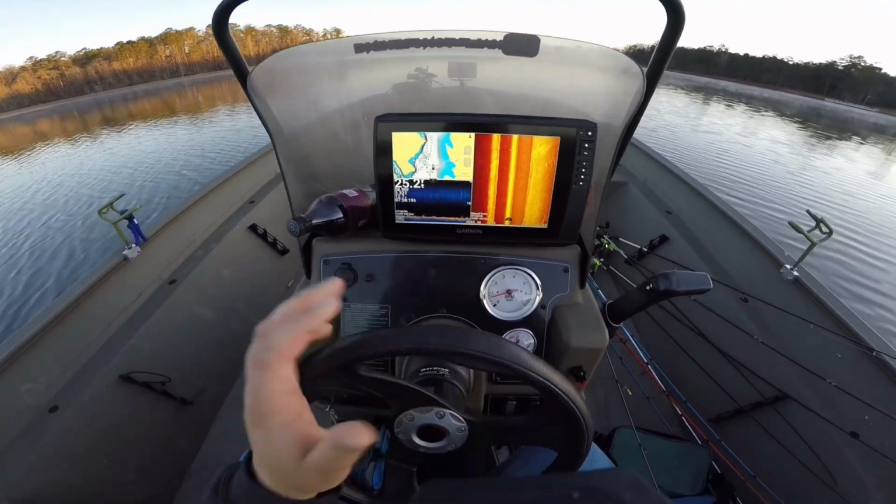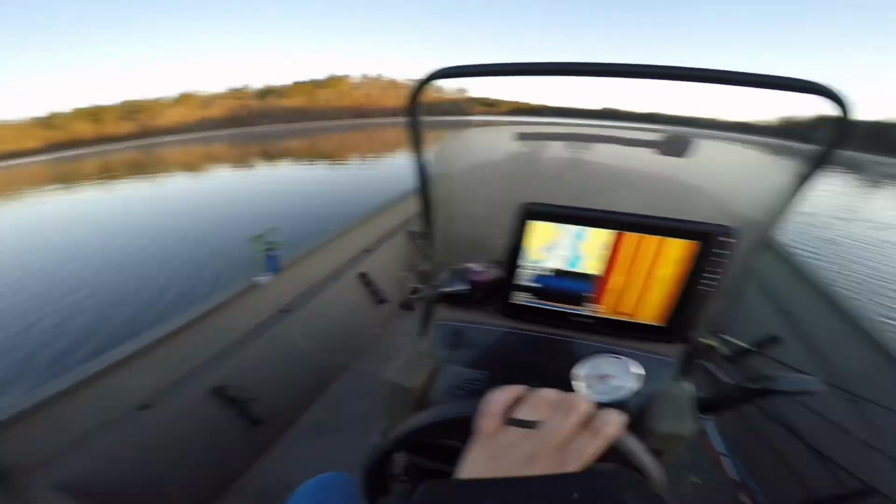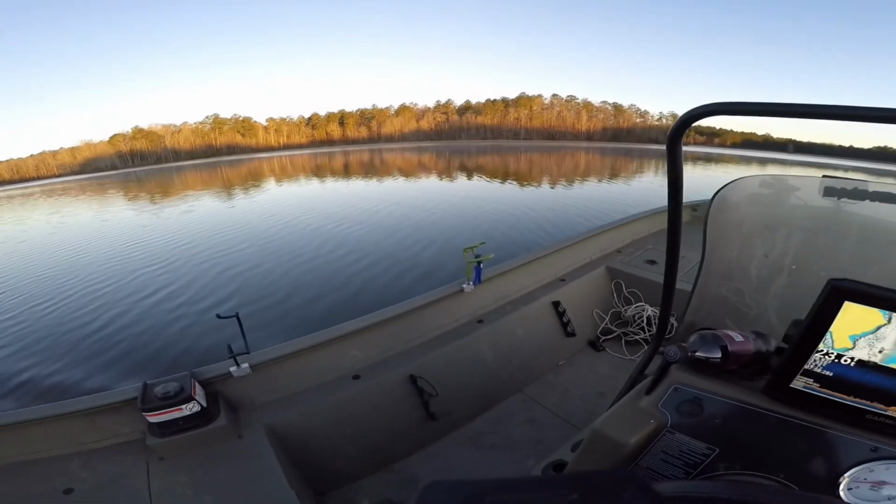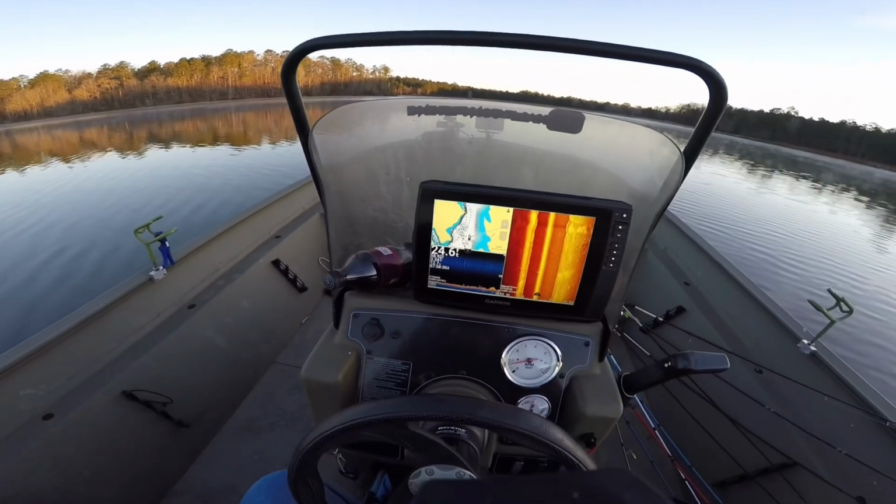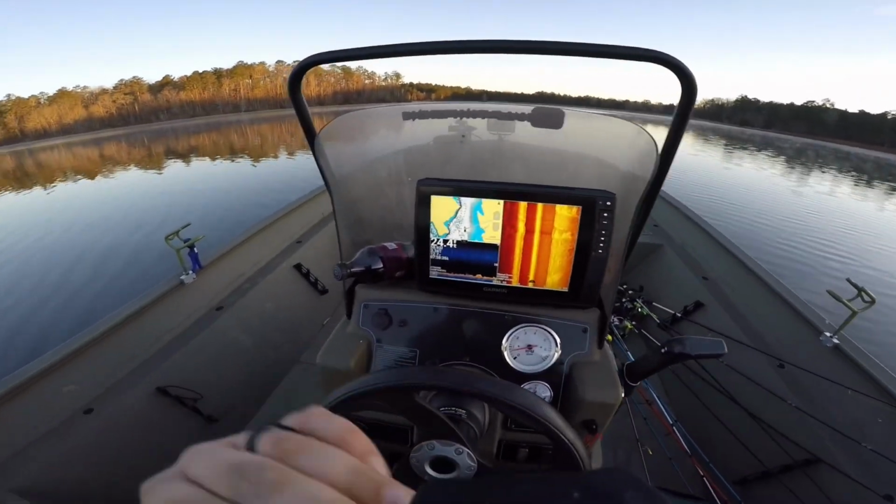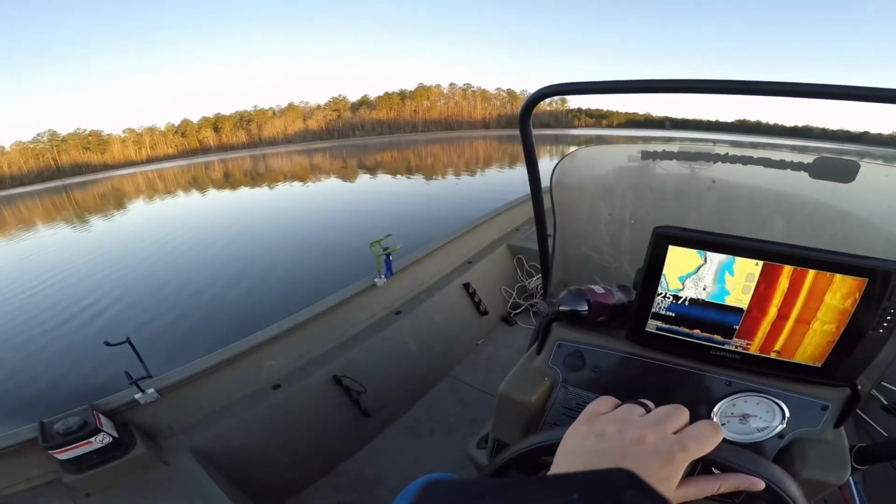So far, everything I'm seeing on the screen is nothing but standing timber. I'm not very far from the boat ramp at all. It's an idle-only lake, and like I said, it's only about 200 acres. Right now I'm just panning around, taking a look. Don't really know where to start. I did bring some bass rods, and I brought a crappie rod with me.